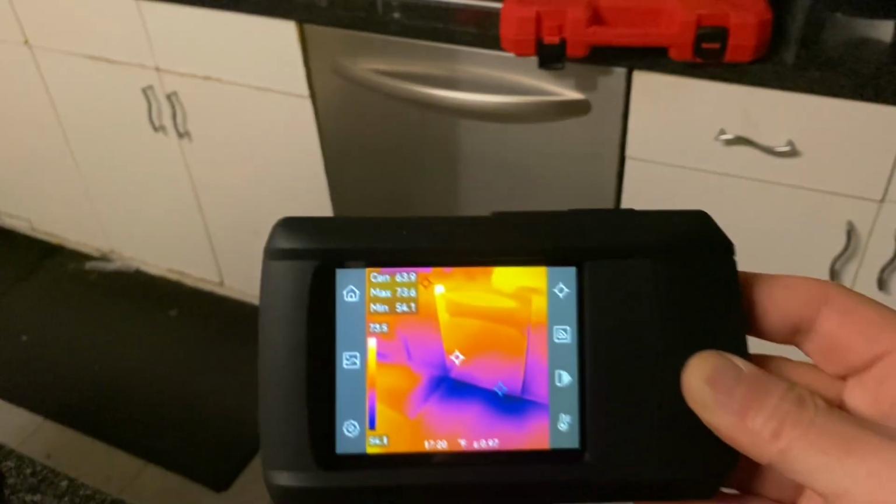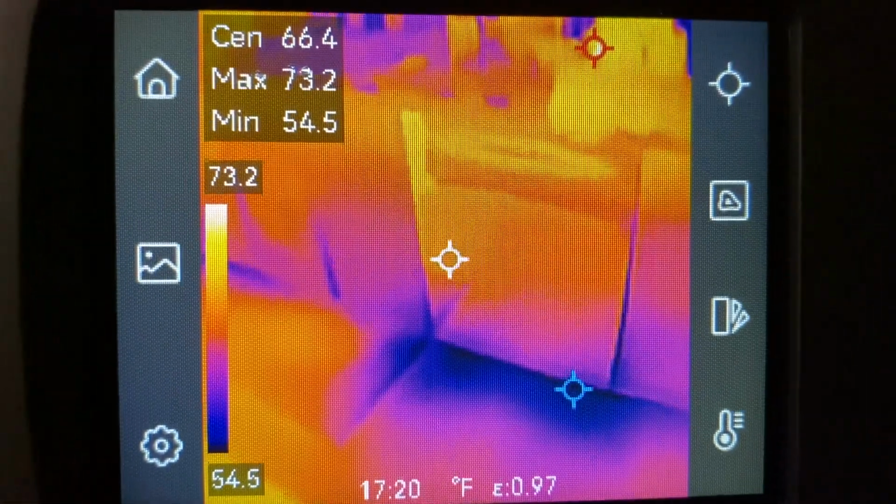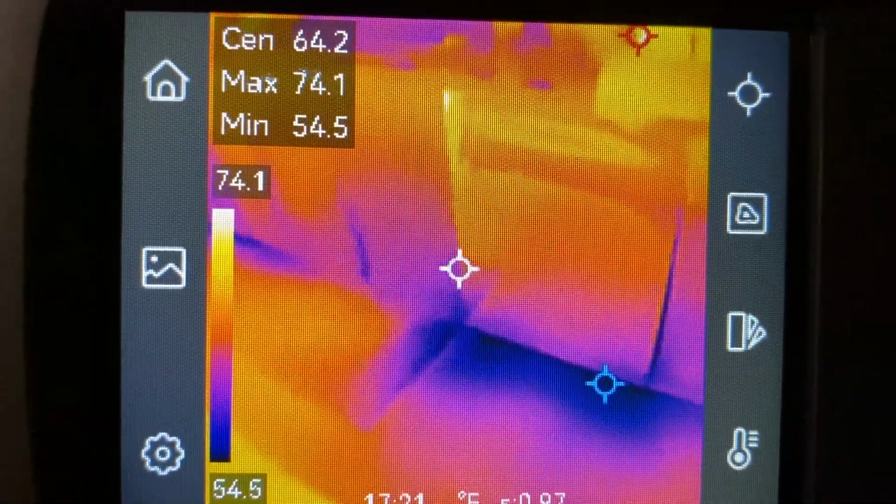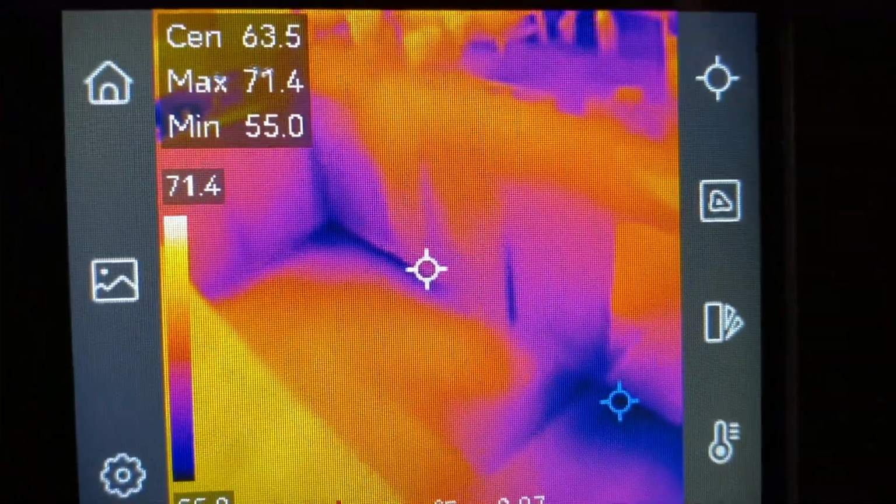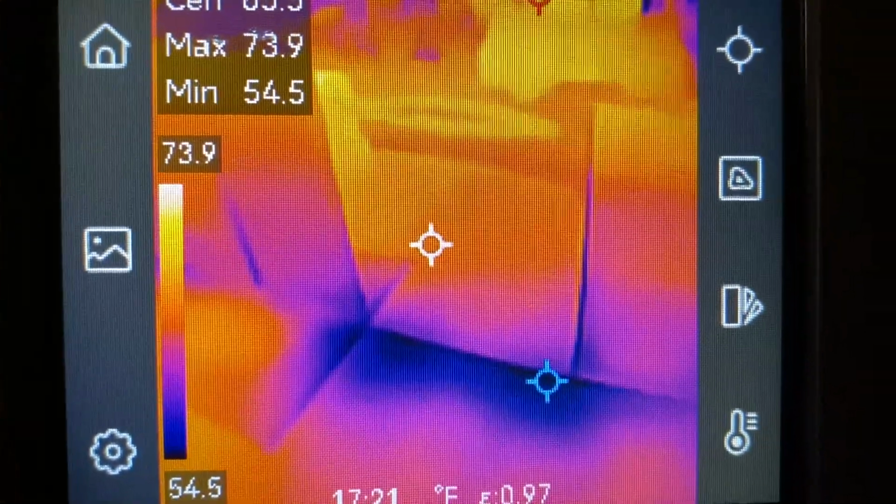That little blue spot on the bottom, as you could see it kind of flowing down, I put my hand there and you could feel a little breeze. And right now it's 28 degrees outside tonight, and that's an issue that I could fix right away.